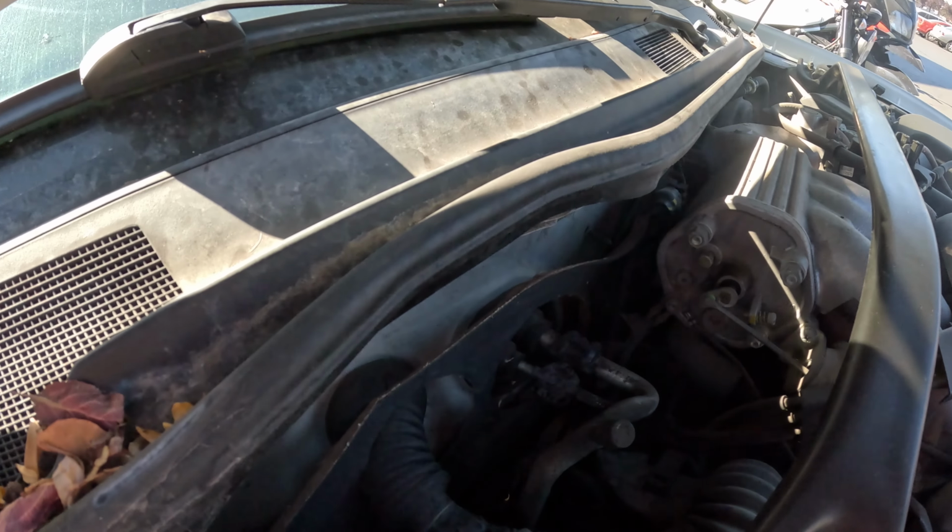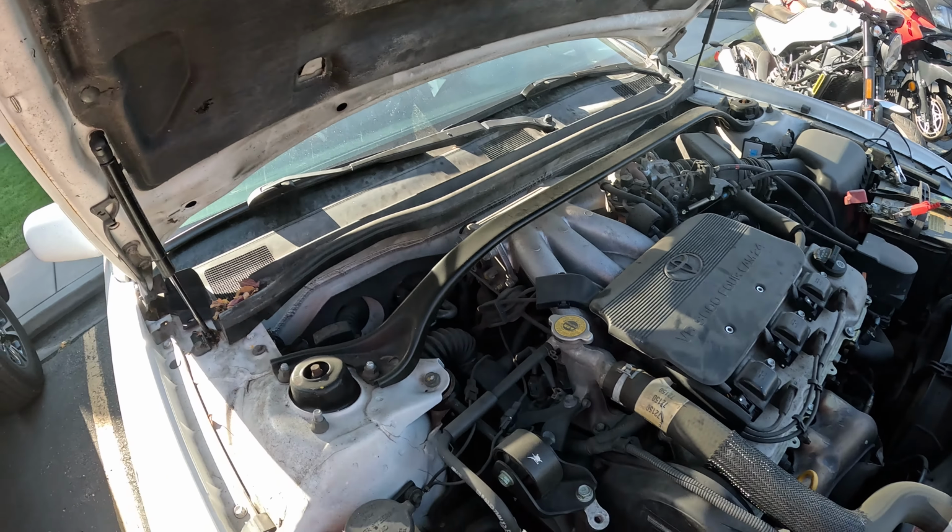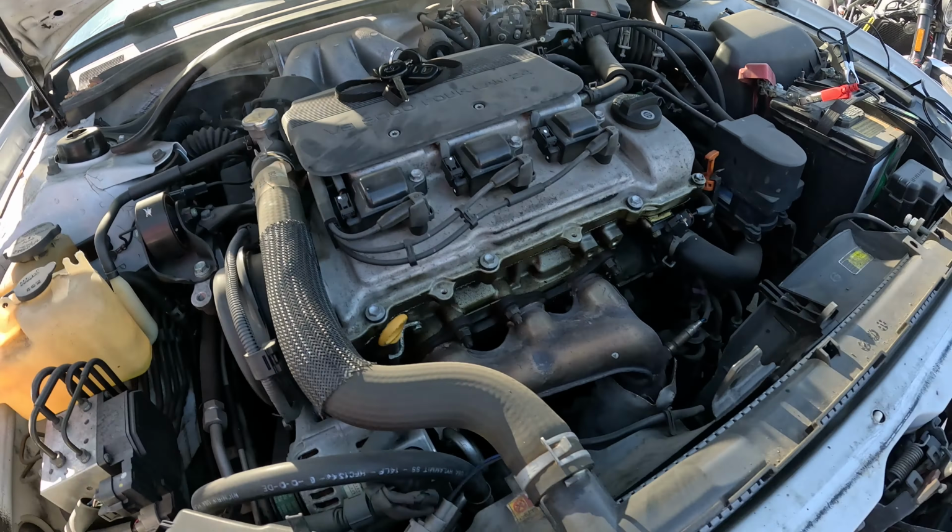Something smells hot. That does not just smell like exhaust. Could be burning oil on the exhaust. That is a lot of smoke. I mean, there's an exhaust leak, you can hear it. It just smells like a little bit of burning rubber or plastic. So it could just be some oil. Also got a lot of leakage on this bad boy. Just a lot of smoke. Where's that coming from? Let me go get my light.